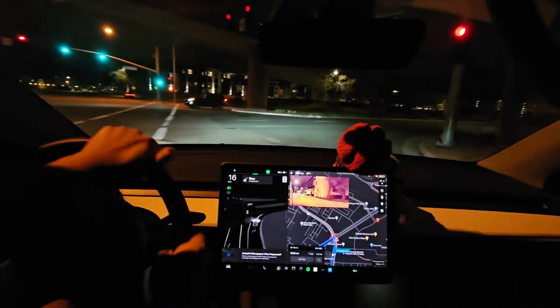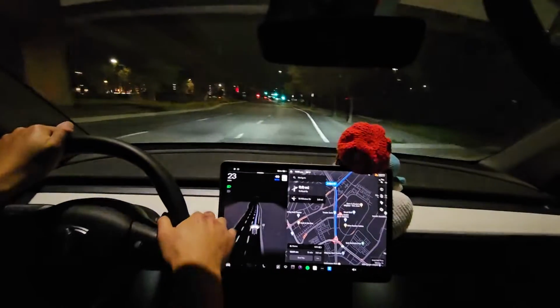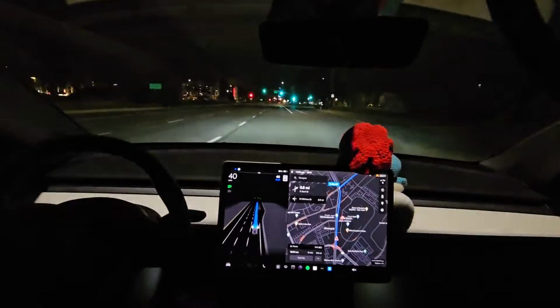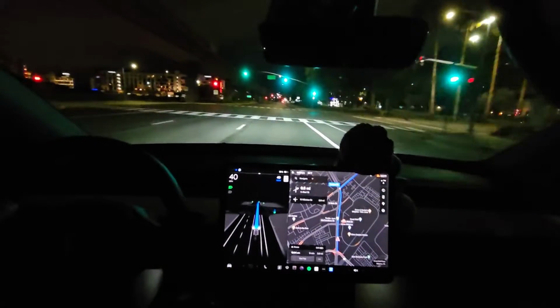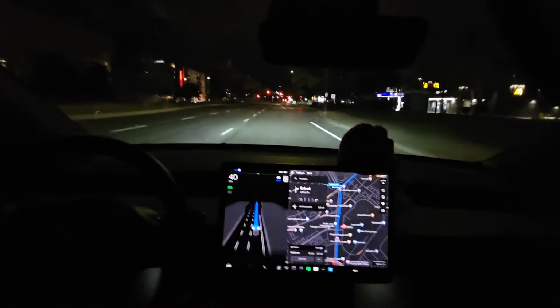So this doesn't really count as an intervention because it would be fine taking the freeway, but again, I want to make it take local roads. So I'm gonna let it drive and then I'm gonna actually turn right to go into the local roads again because it still wants to take larger roads. Yeah, it wants to take the larger roads, which I feel are too easy.